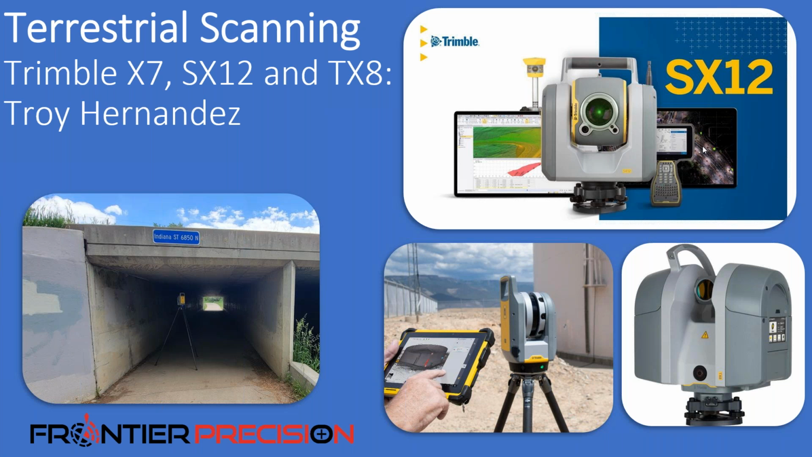On the bottom right is the Trimble TX8. This scanner, it offers a really dense scan point cloud, and it also offers a little bit more scanning range for those larger projects that maybe the X7 isn't suited for quite right.